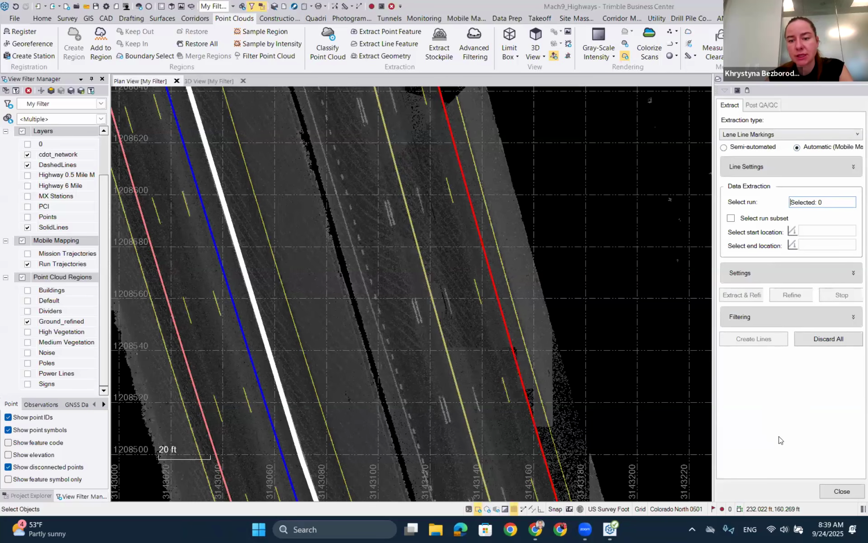The advantage of the automated lane line extraction over semi-automated is, of course, automation, right? You just select mobile map and run, you click a button, and all the lane lines are extracted, and they are classified automatically as well.